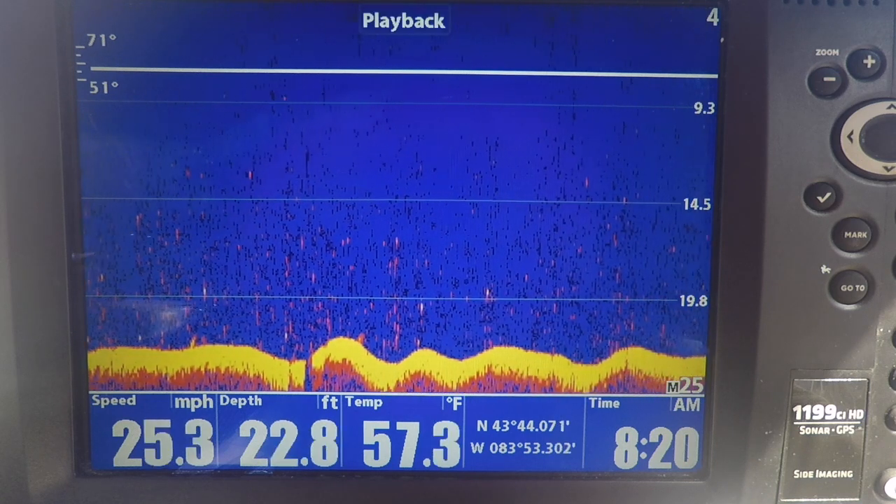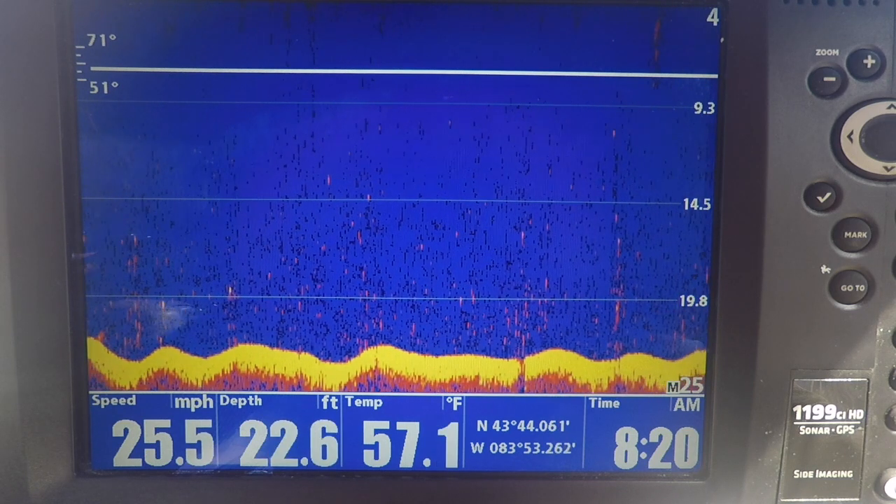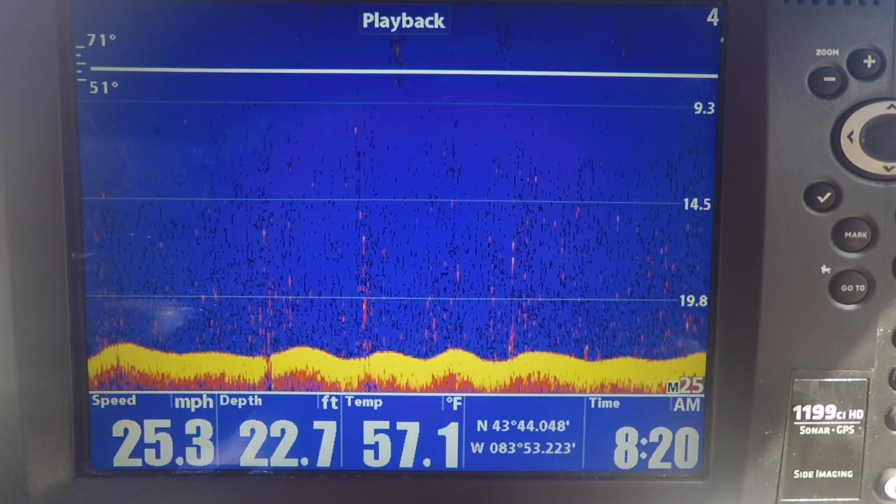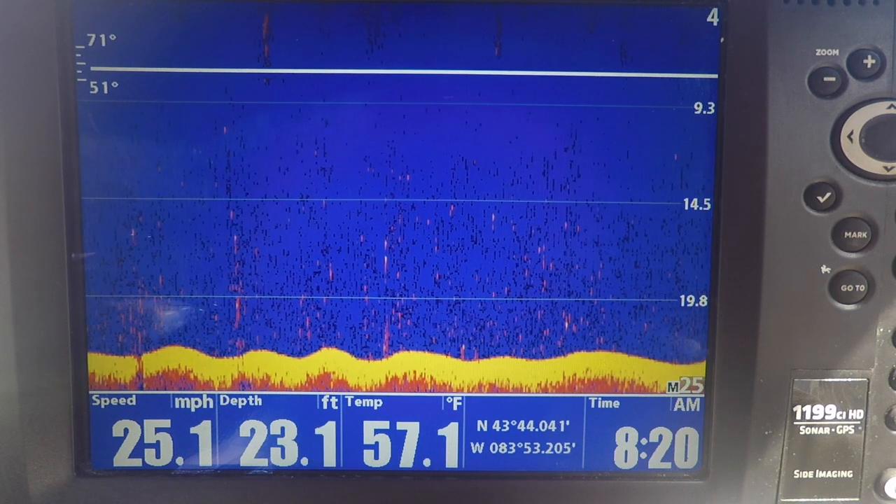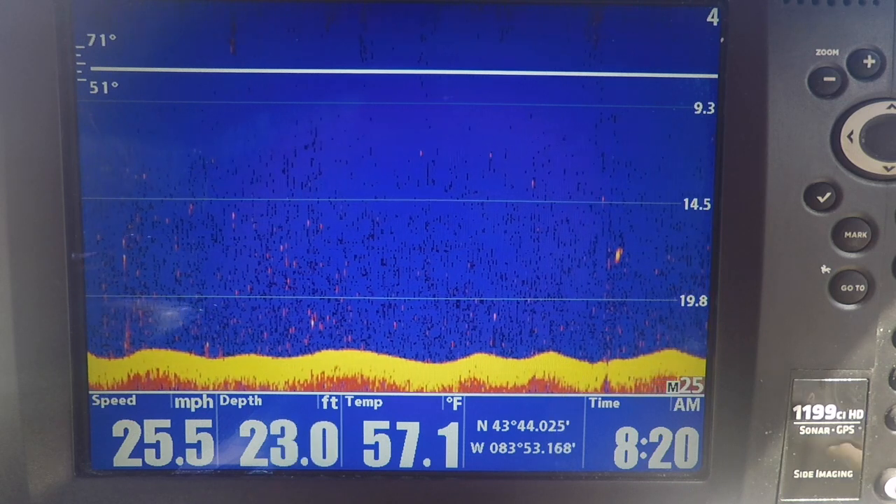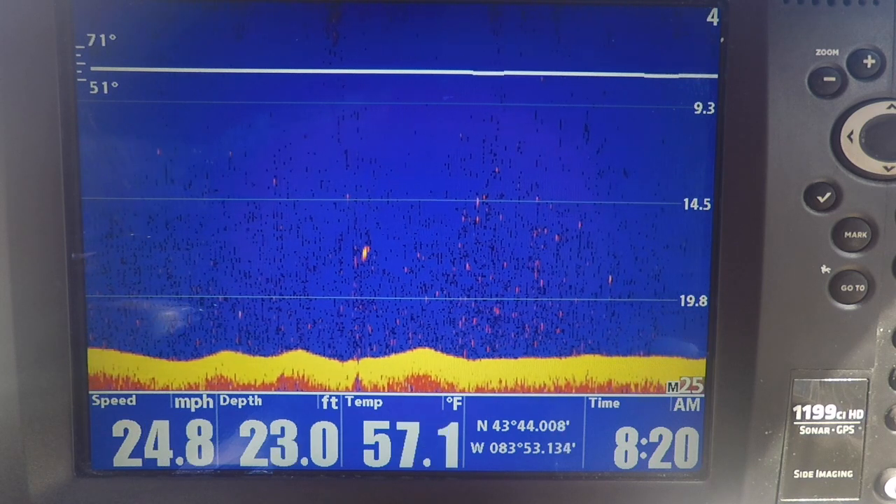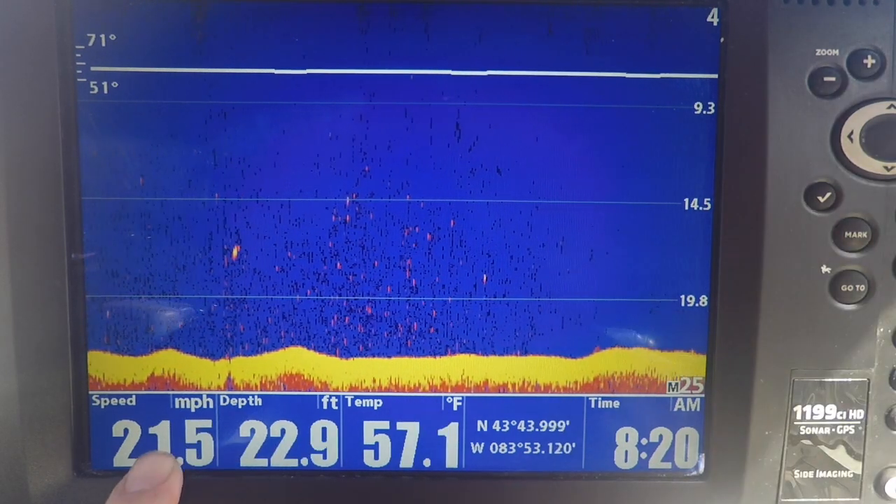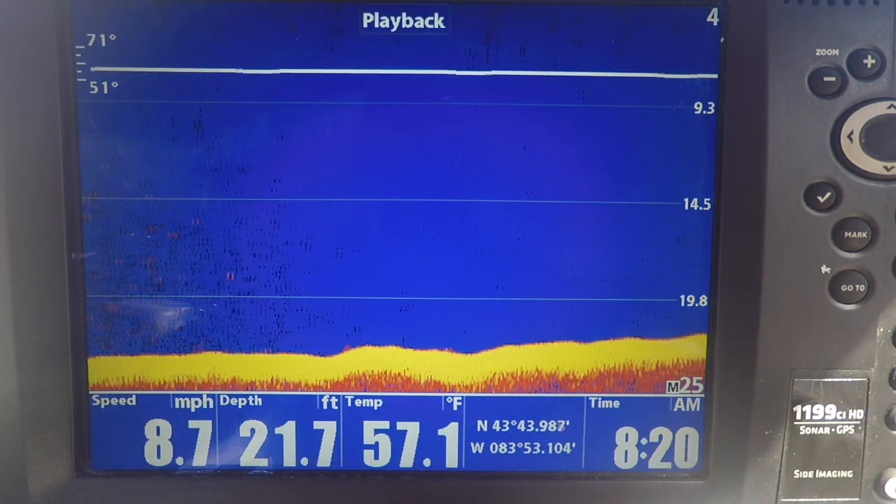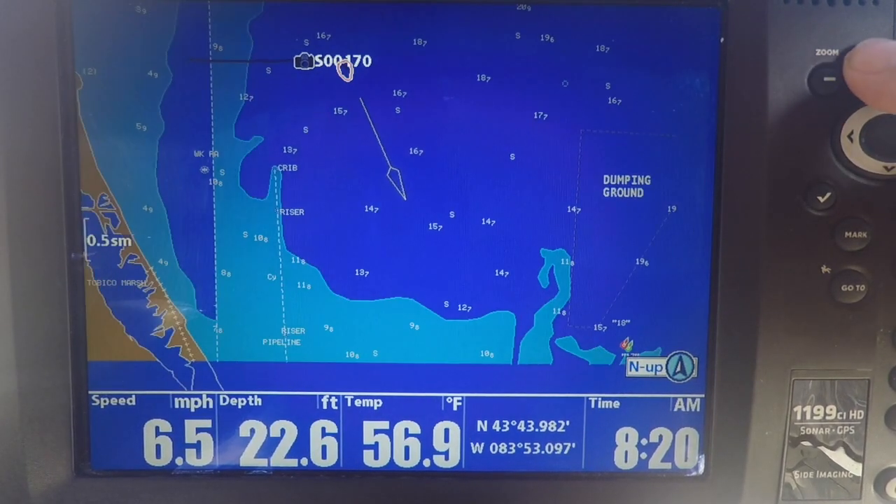Now you can see we blew by that pot of fish, and once again you're just kind of out there not seeing much. So we're kind of watching. There's one. And then we decide to come off plane. I'm slowing down. We decided to go and give that spot a shot. You can see I'm turning around.